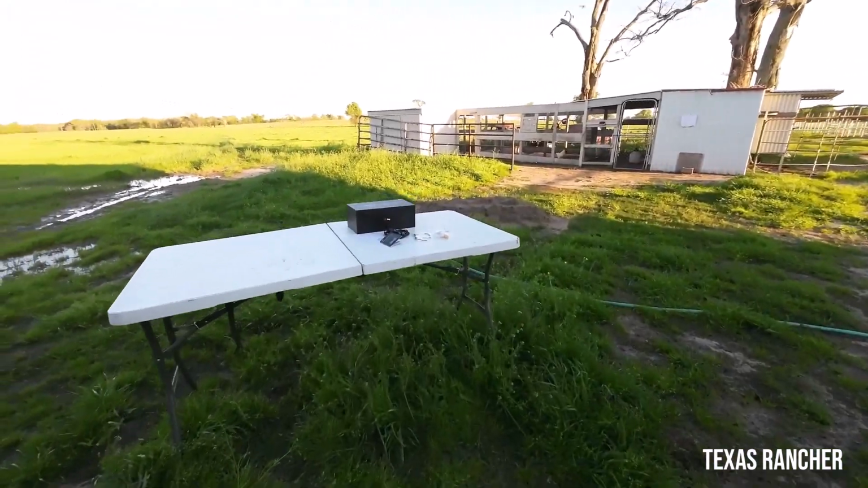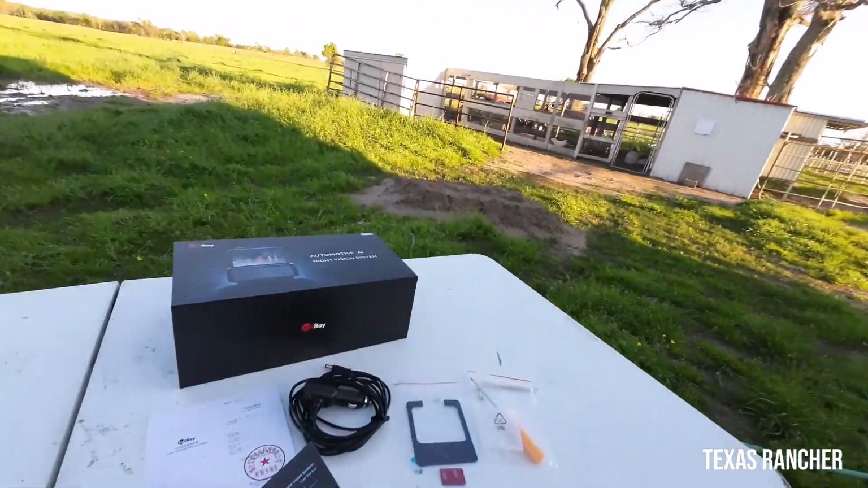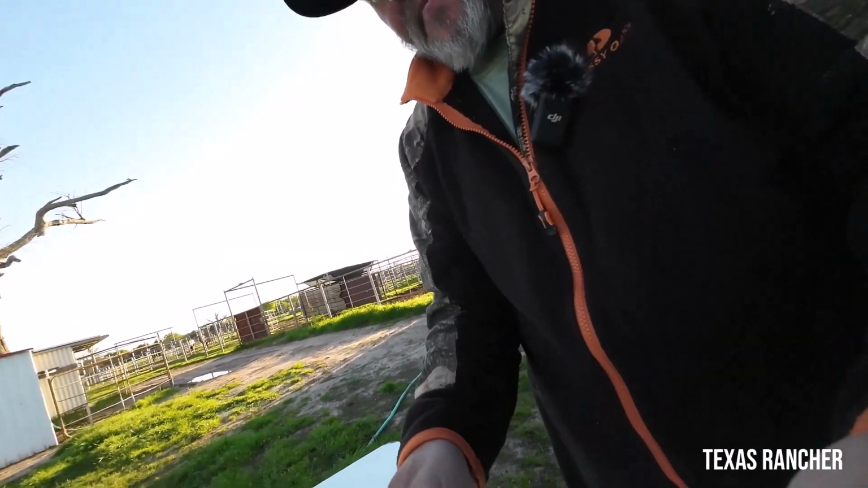Let's go over the specifications right quick. I'll set this tripod up on me. All right, so the specifications. It's got an operating temperature range of minus 20 degrees Celsius to 70 degrees Celsius. It's a waterproof rating of IP67 for the thermal camera. And the unit itself, the head unit, is IP54. In the vehicle, I'm using it on the Mule.